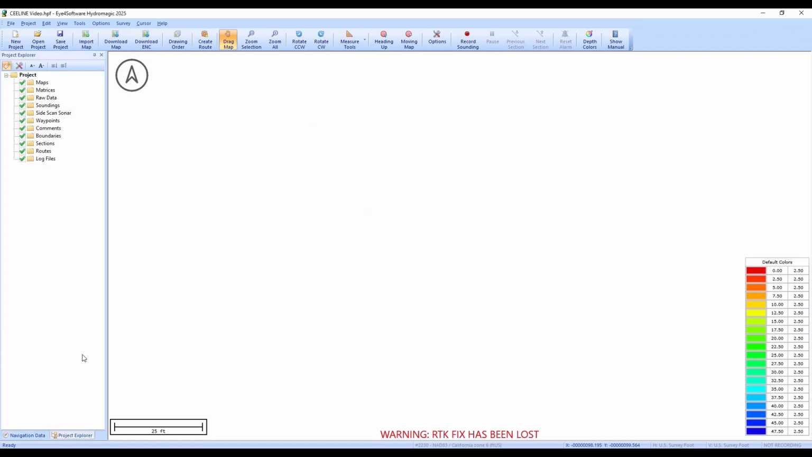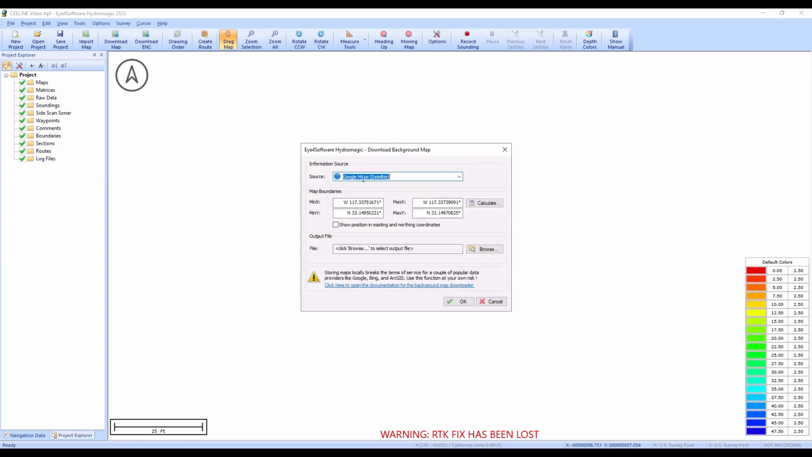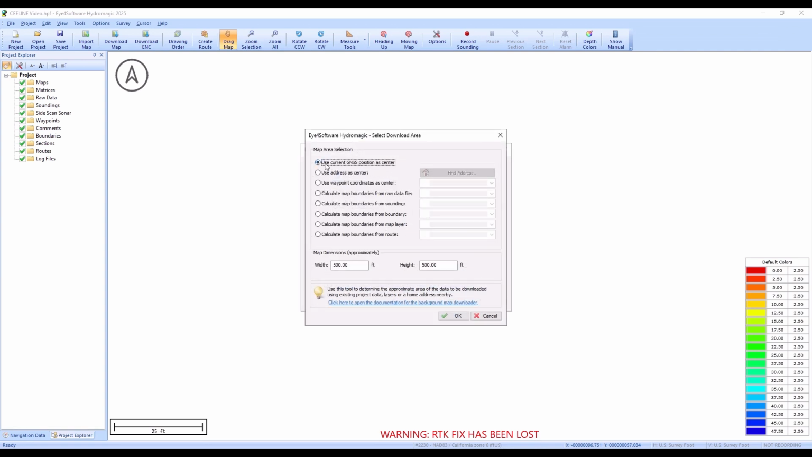So whilst we're looking at the data here, we can just go through a couple of other things that might be useful to know. To download a background map from Google or Bing, you just right click here, download map, and then you can pick your source of maps. So let's say Google or Bing. Sometimes one will be better than the other. So Google Maps Satellite. And to get the actual map, we can hit calculate, and it'll be easy for us now because we have a current GPS position.